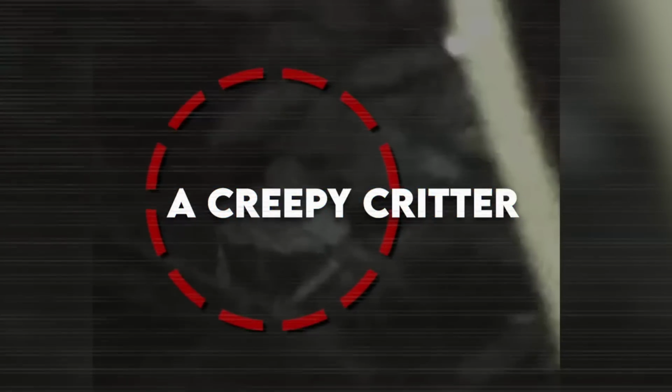A creepy critter. I'll be honest about this one. At first, it just looked like a cat to me, but when they zoomed in on it and the creature became clear, that's when I freaked out. I don't know what the woman was thinking, going in there and then getting scared. Of course, the creature was offended, and it also looked like it was ready to pounce on her if she hadn't moved back. Don't you agree?